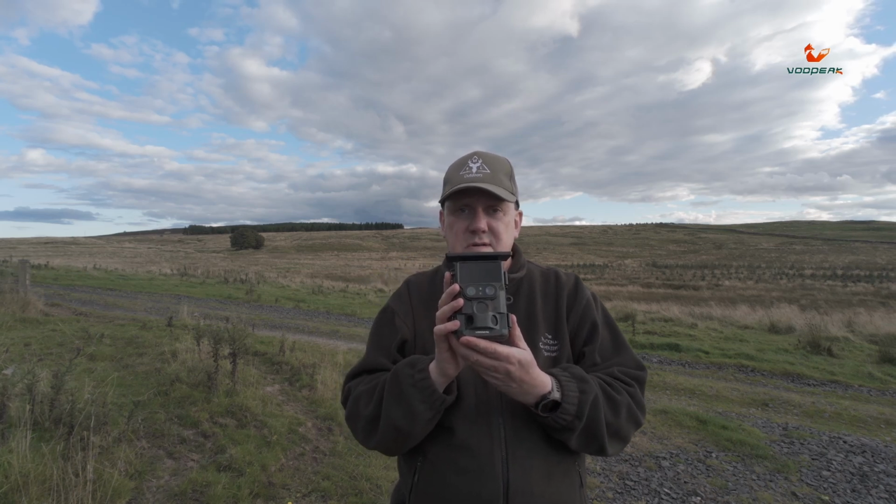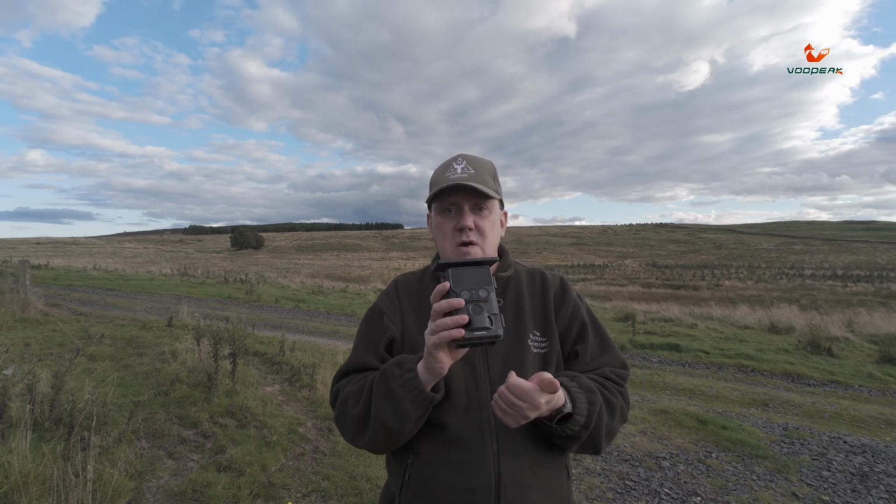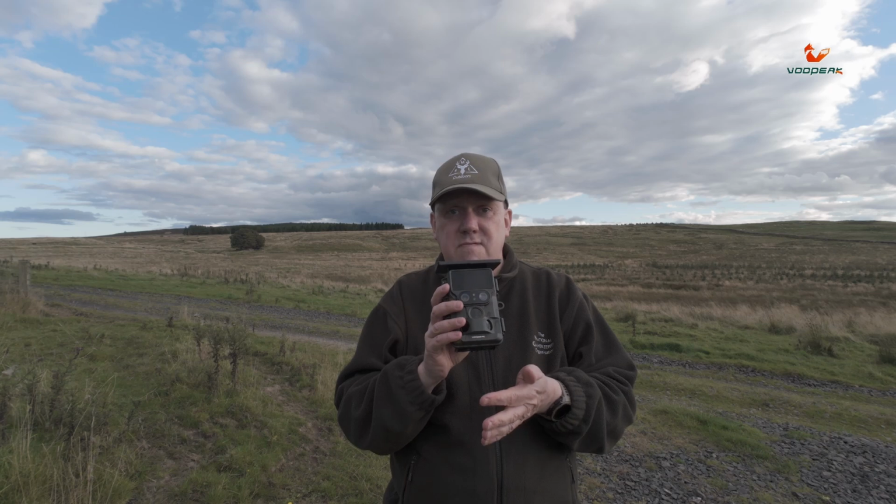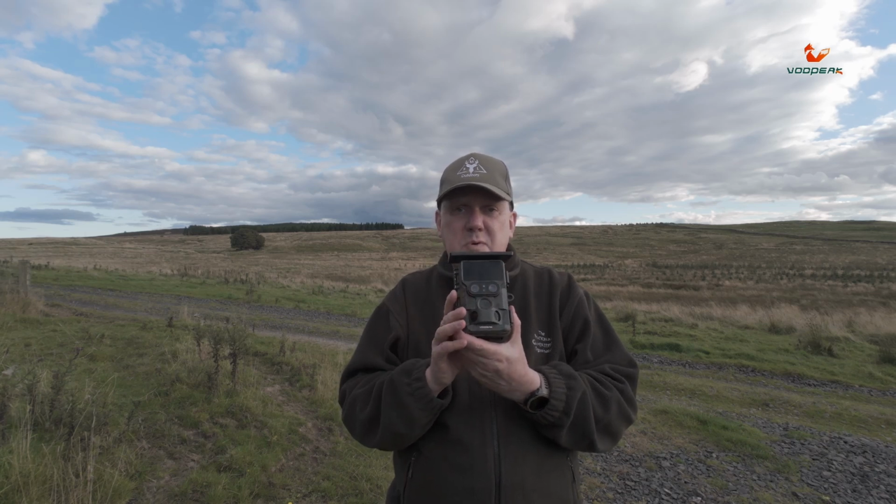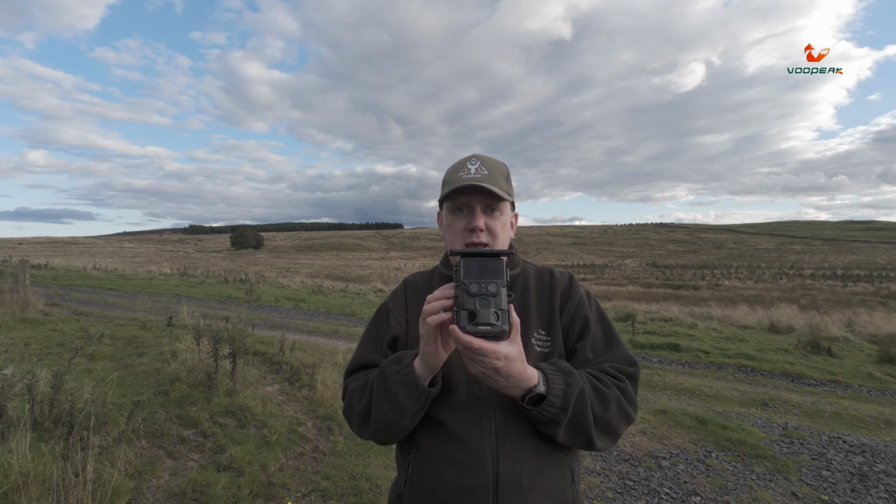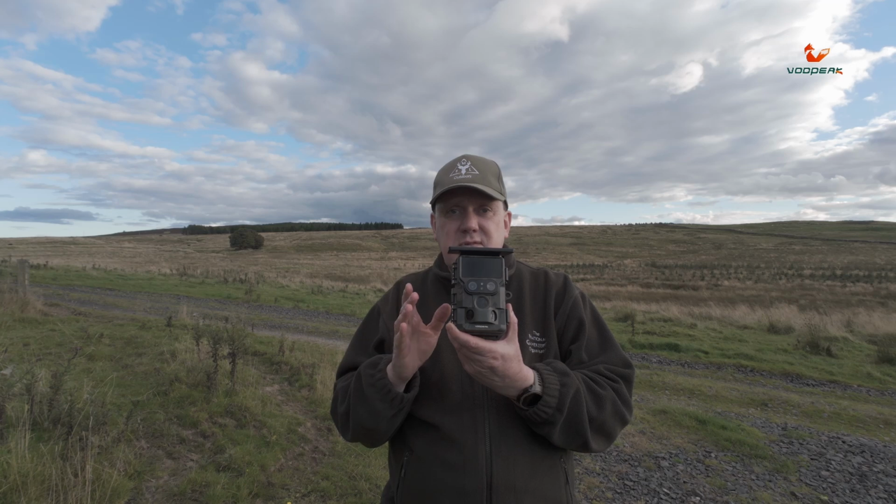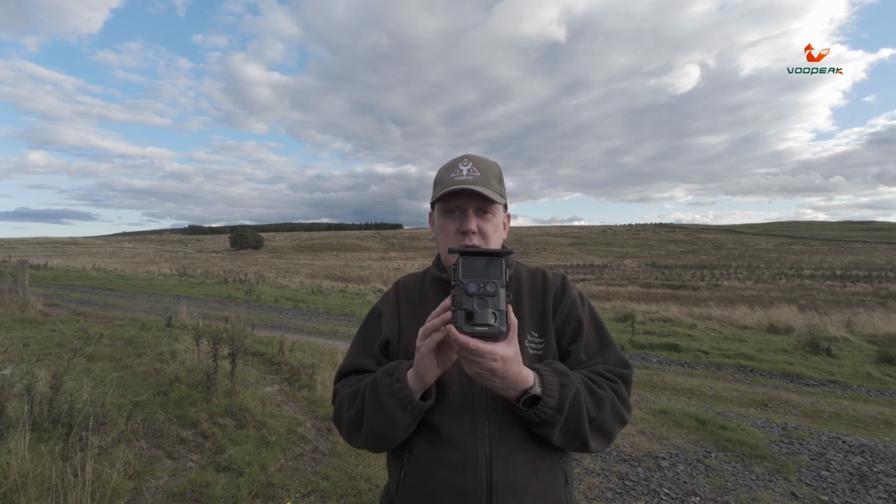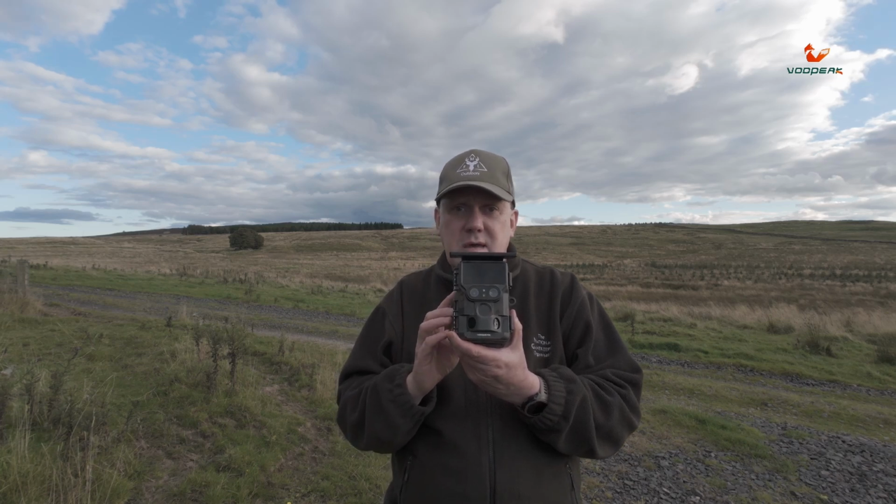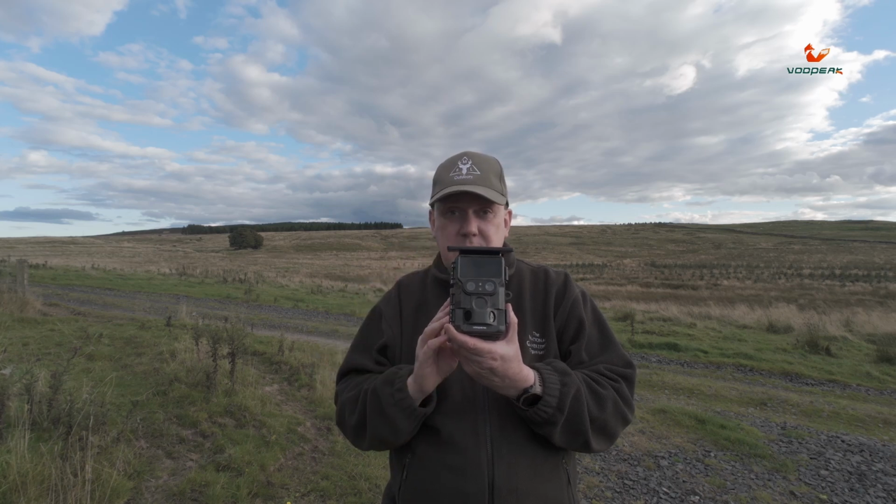It takes photographs as well as video. It does video on its own, photos, or photos and video. Most people recommend to put it on photos and video because it will actually react quicker and you'll get the photographs, whereas the video takes a little bit longer to start up. So if you've got an animal going through really quickly, at least it will get a snapshot of the actual animal going through before the video starts and you just get a blank screen.